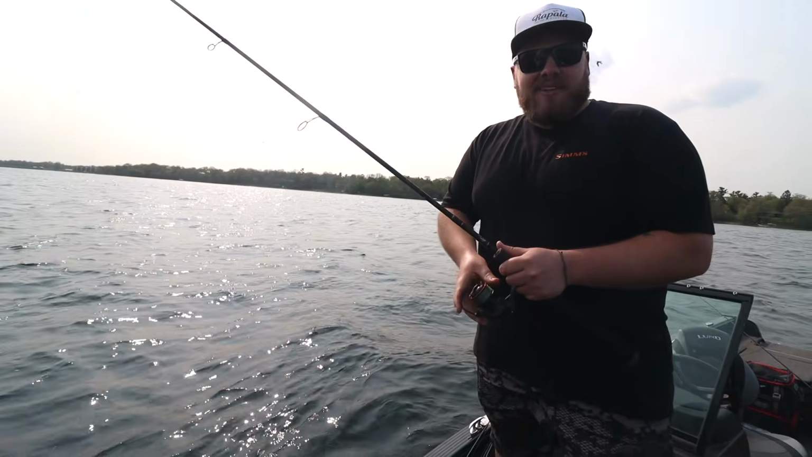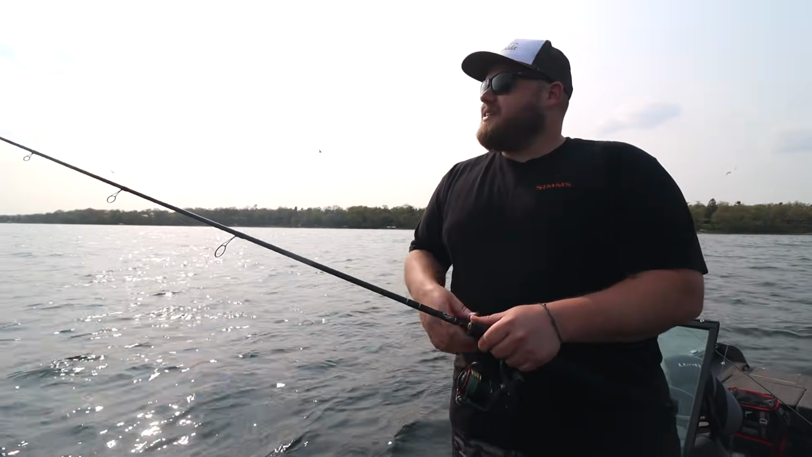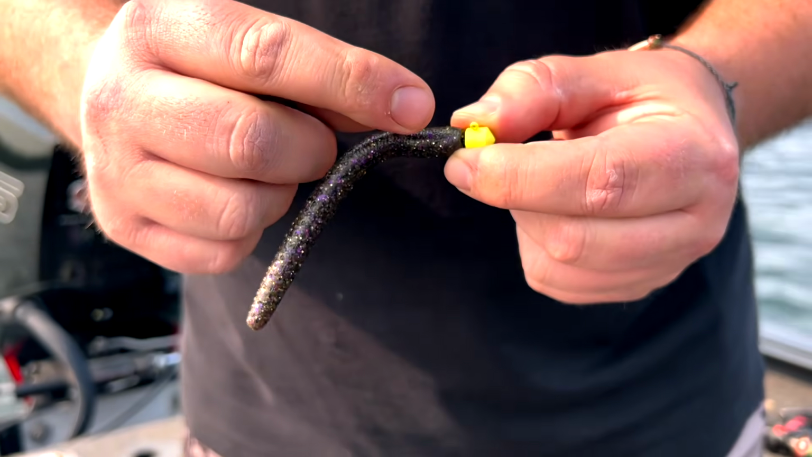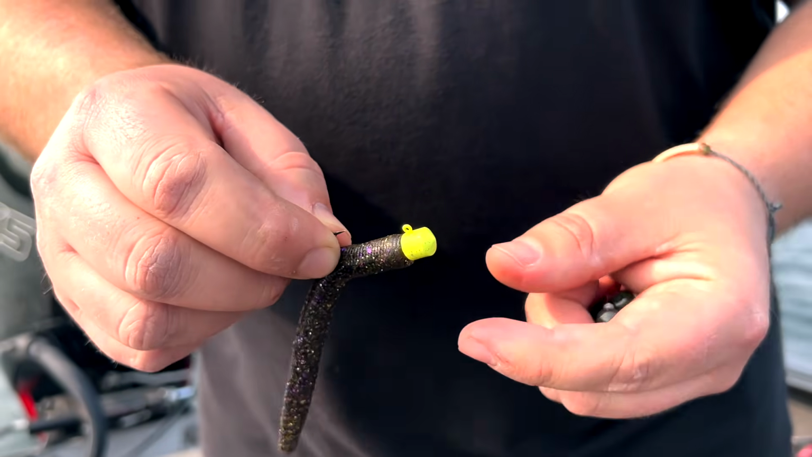And especially if I'm using a thinner wire hook, thinner gauge, whatever you want to call it, like a needle thin hook that just kind of pokes through. If you're using a little bit stouter hook, it's nice having a rod that has a little more backbone, a little faster for snapping into them.